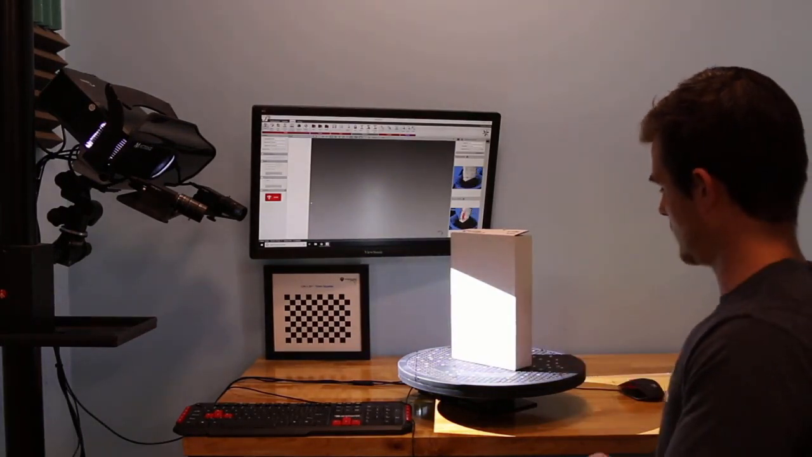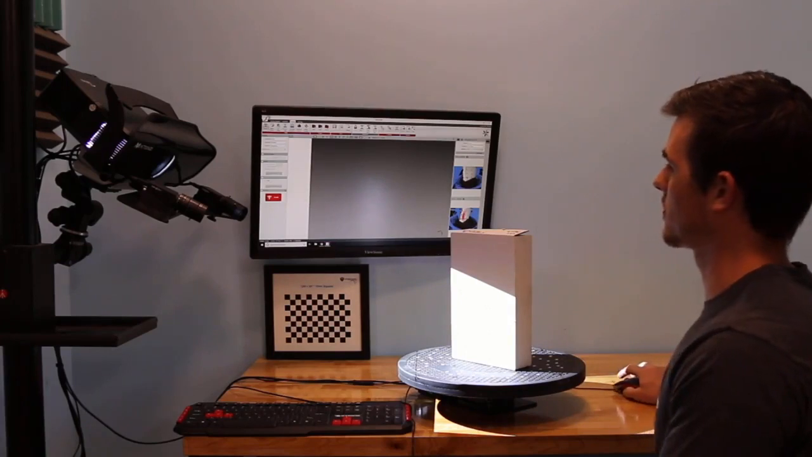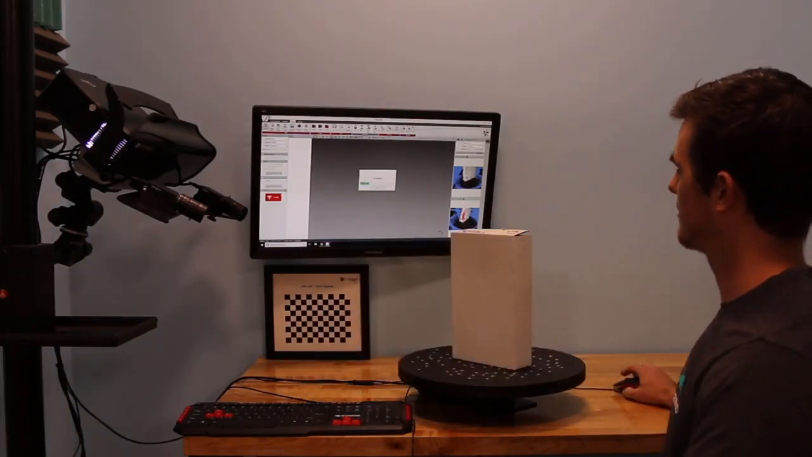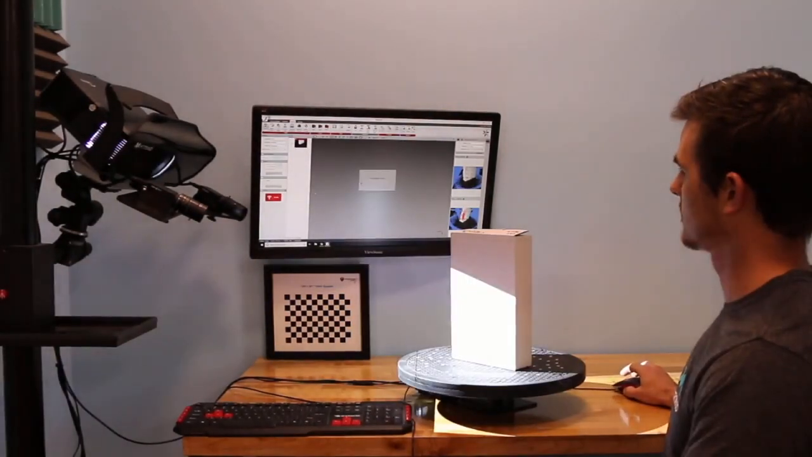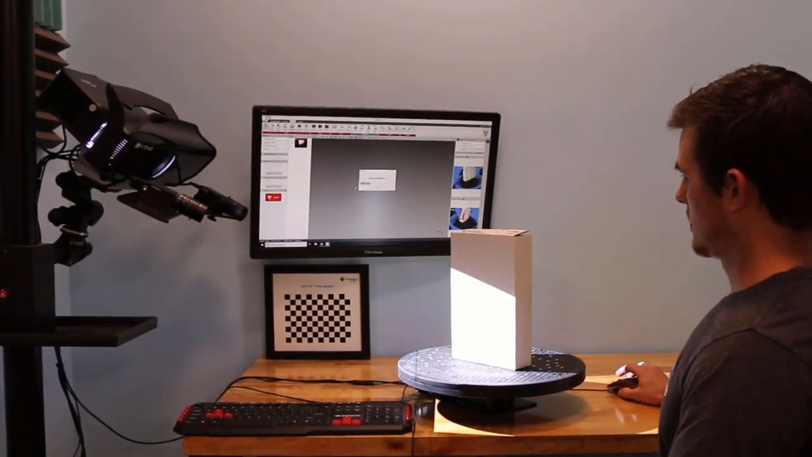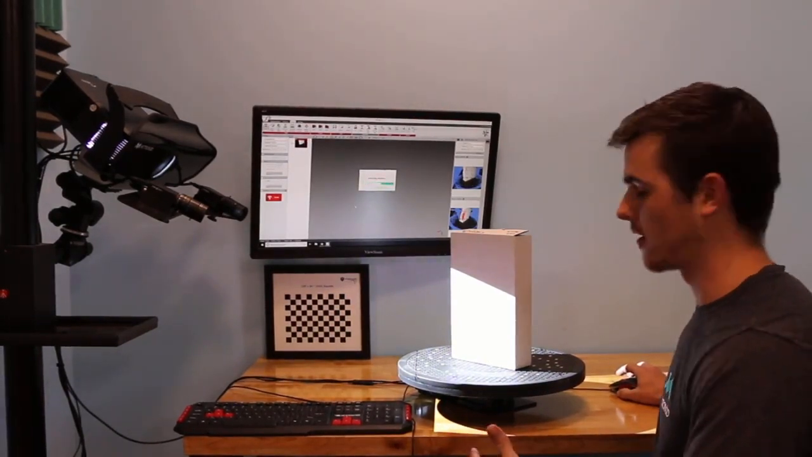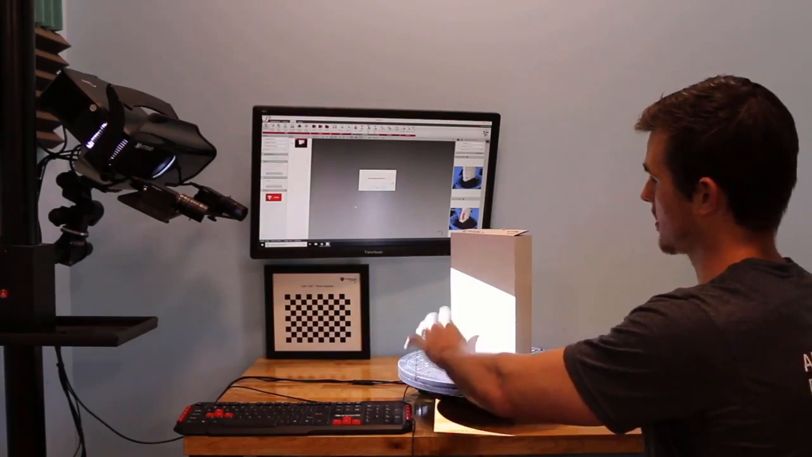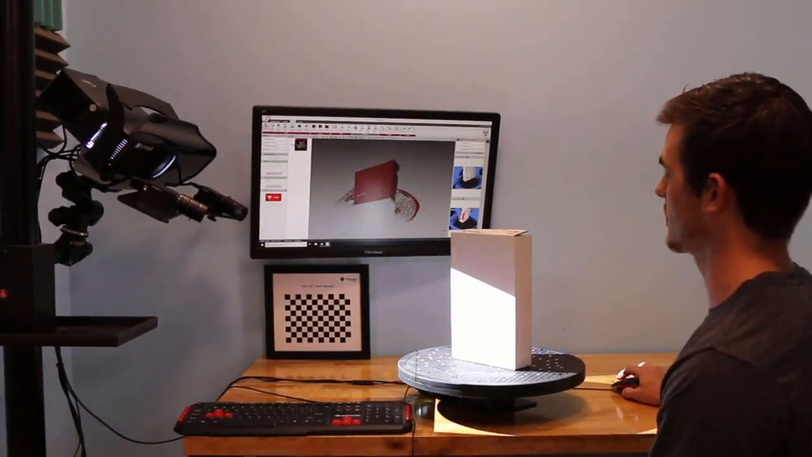So this part here, we will just press scan. And the green dots that you'll see that populate up on the screen are the recognition of the software that these tracking dots are on the table.